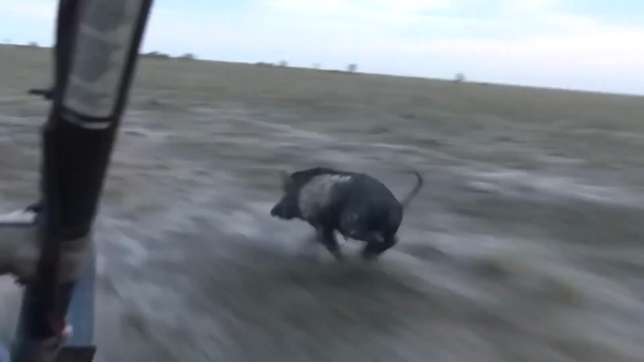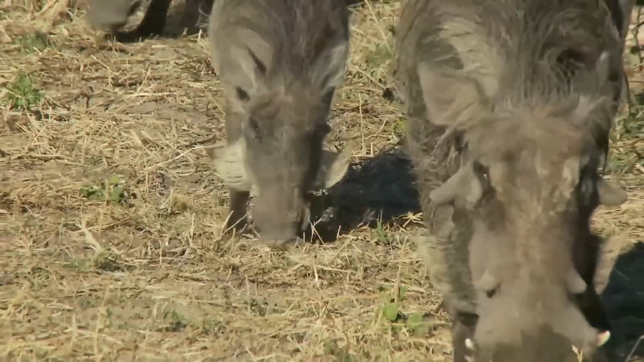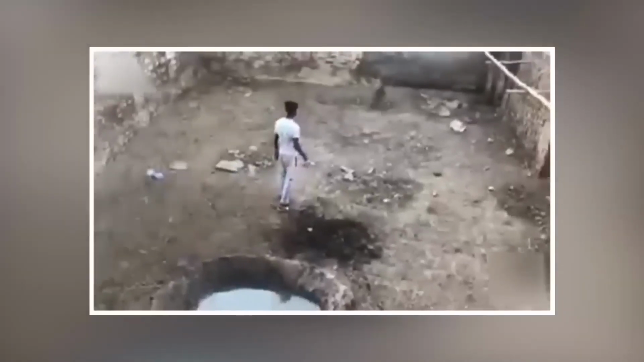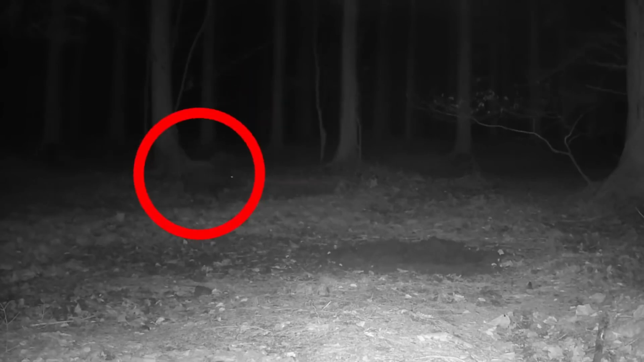A forest is a magical place full of wonder and mystery. It's a place where creatures and animals can be themselves without the prying eyes of humans. When no one is watching, they reveal their true personalities and behaviors. And sometimes, we're lucky enough to catch a glimpse of it. In this amazing video, we witness a boar in the heart of the forest at night doing something quite unexpected.